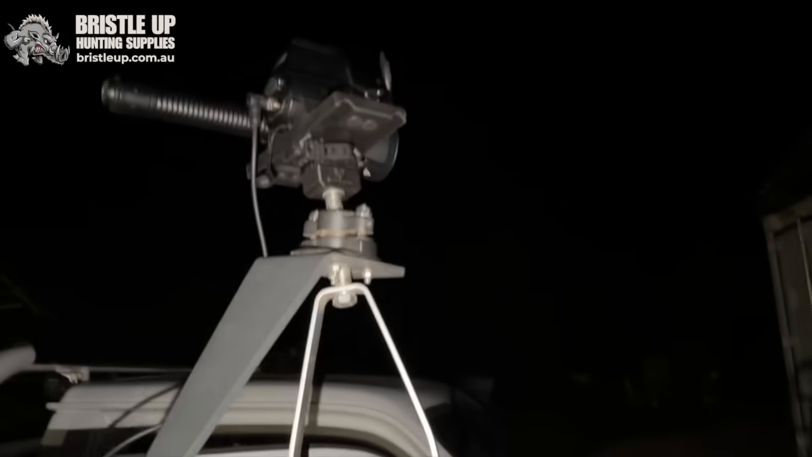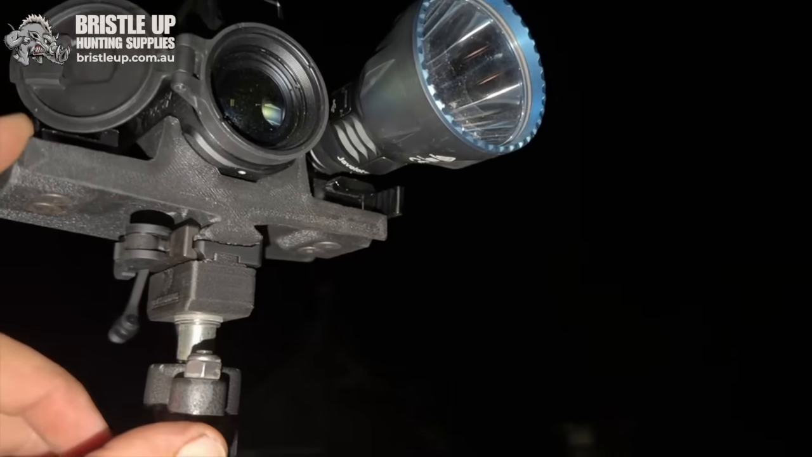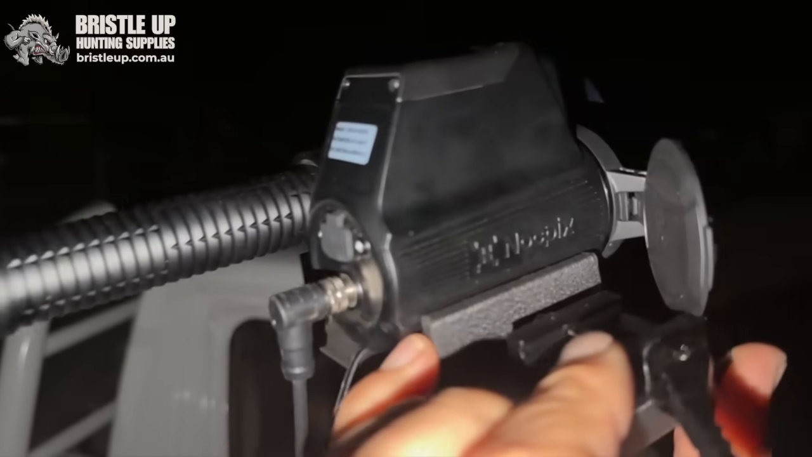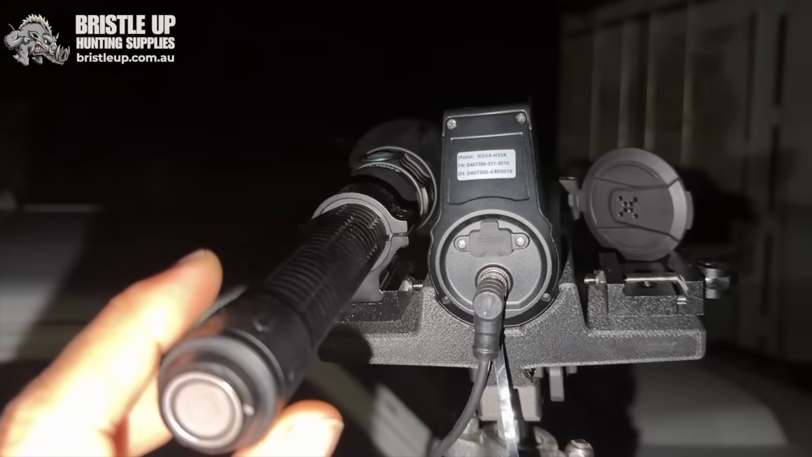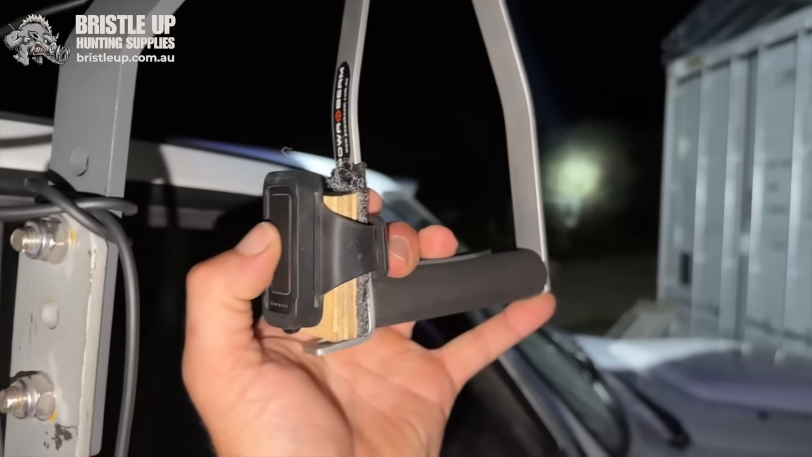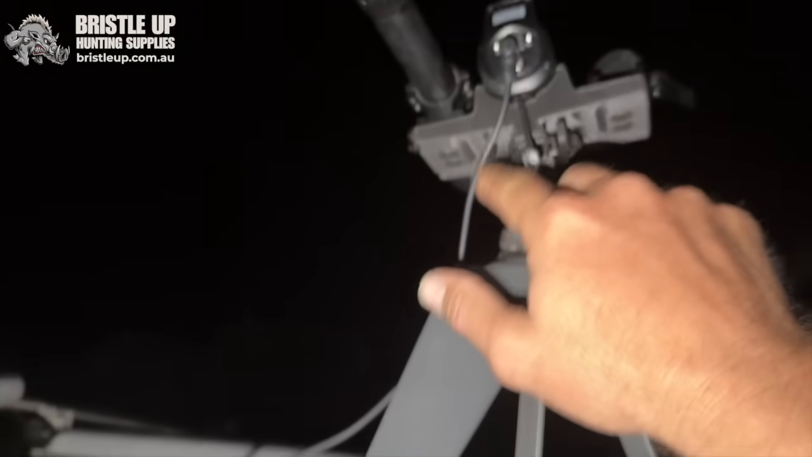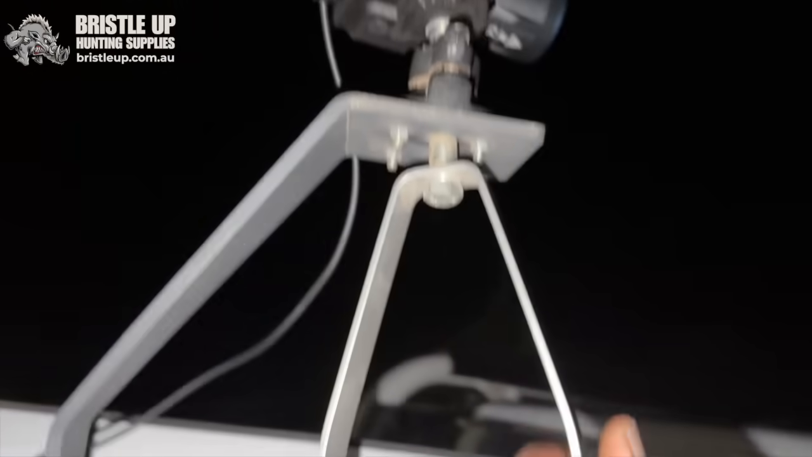I've got to give you a quick rundown of some of the gear I've got out tonight. I've got the Contour Lock here with the Nova on the top. The bloke from Bristle Up makes and sells the Contour Lock, so you can mount different devices to it. I've got the Nova in the middle, and beside that the Olight Javelin Turbo 2. It's got the switch here, a wireless switch. I just run the lead for the Nova straight down to the battery in the ute. If you're interested in these Contour Locks, go and check them out.